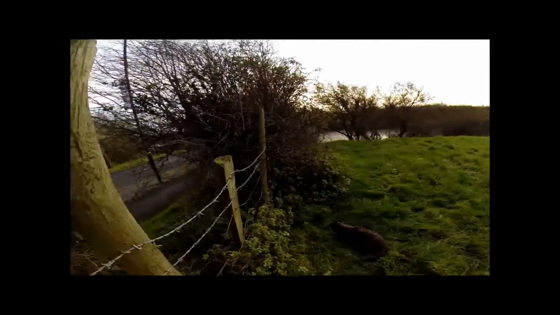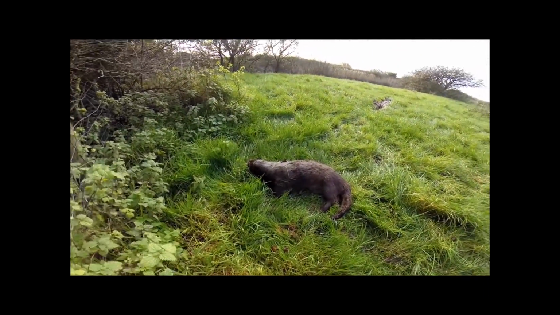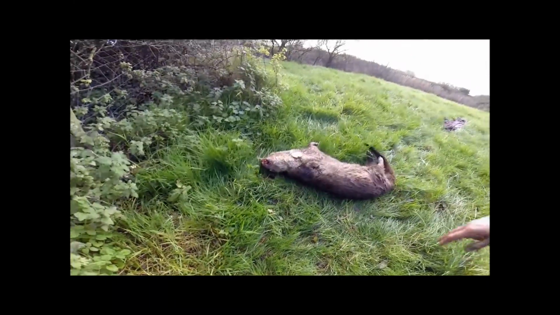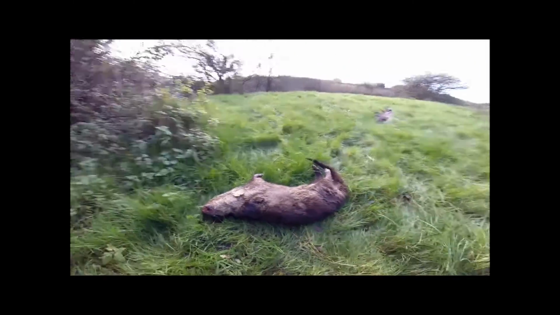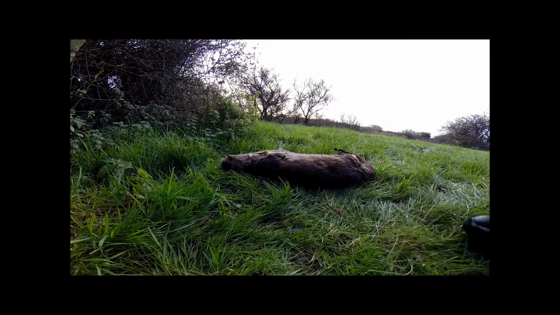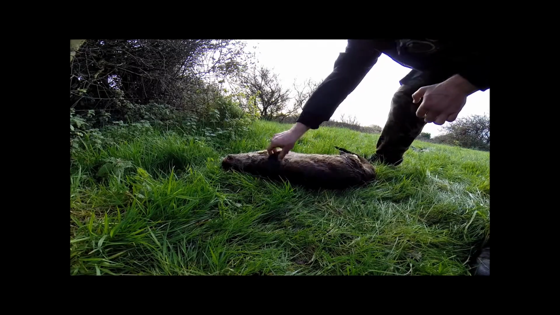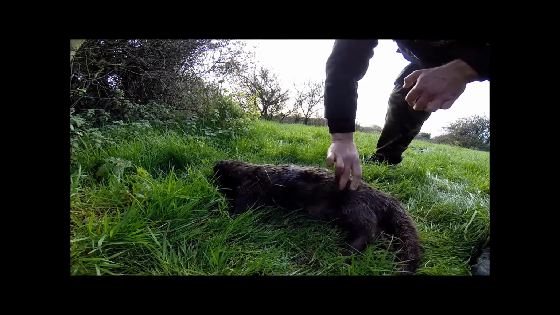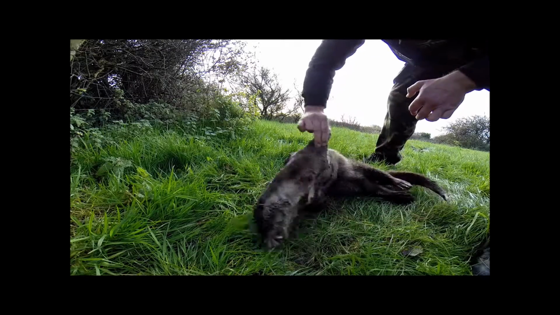As you can see, we actually found a dead otter. It's a male. It was probably hit last night. It's still quite fresh. It's quite soft. Rigor mortis hasn't really set in yet. Somebody's picked them up, obviously, and thrown them over a hedge.